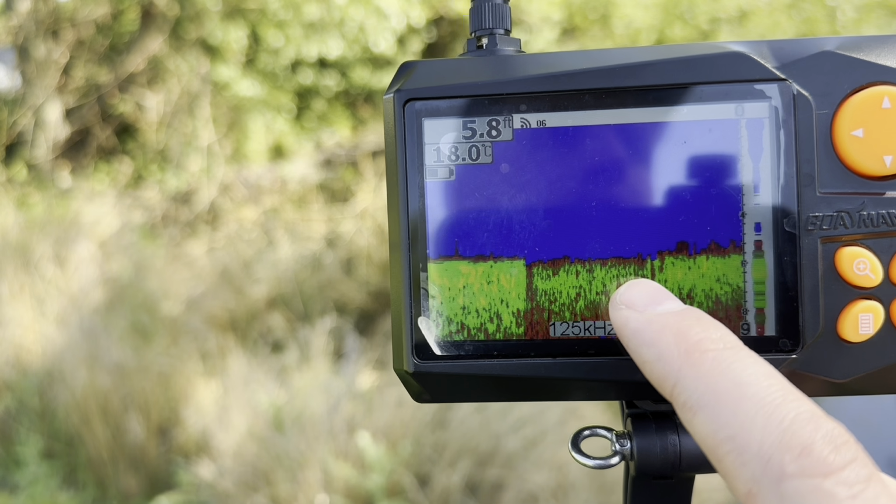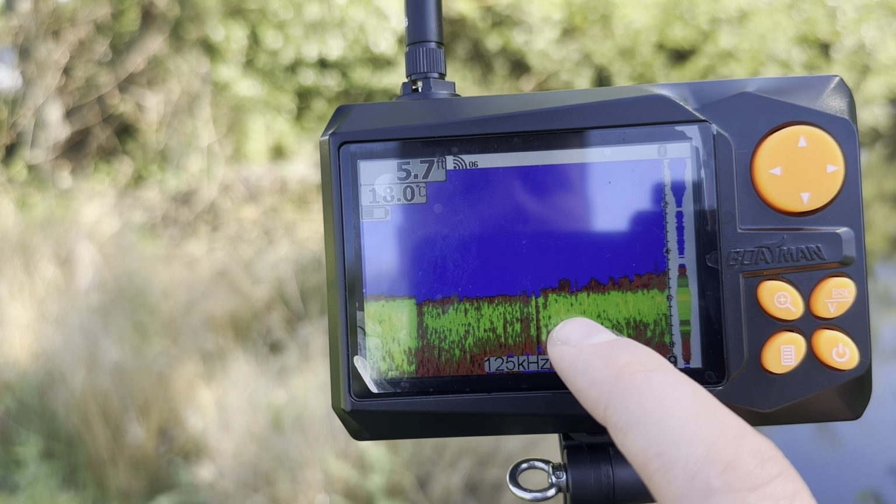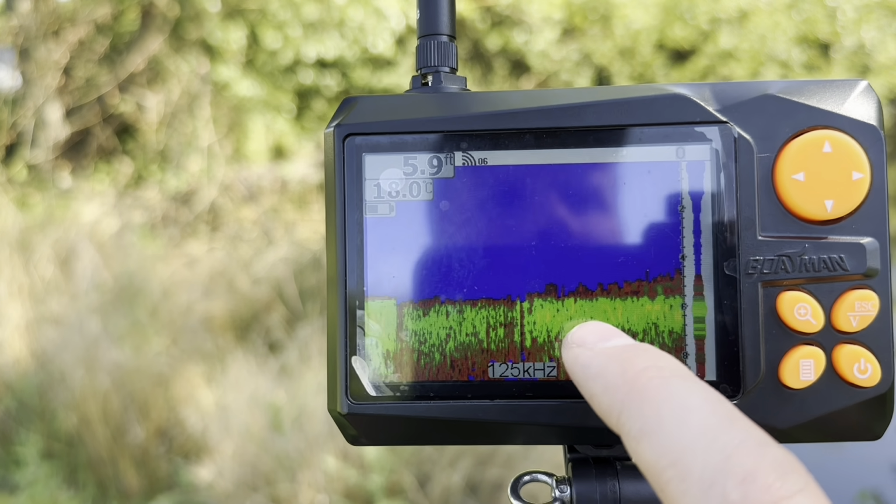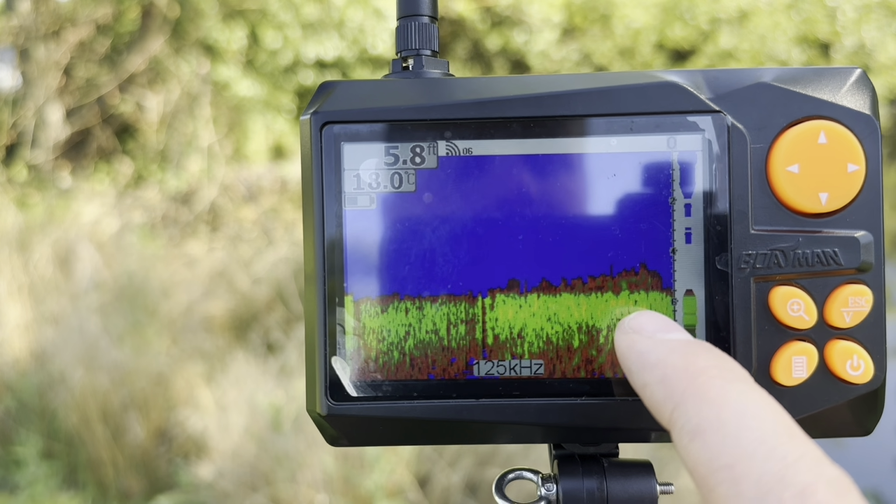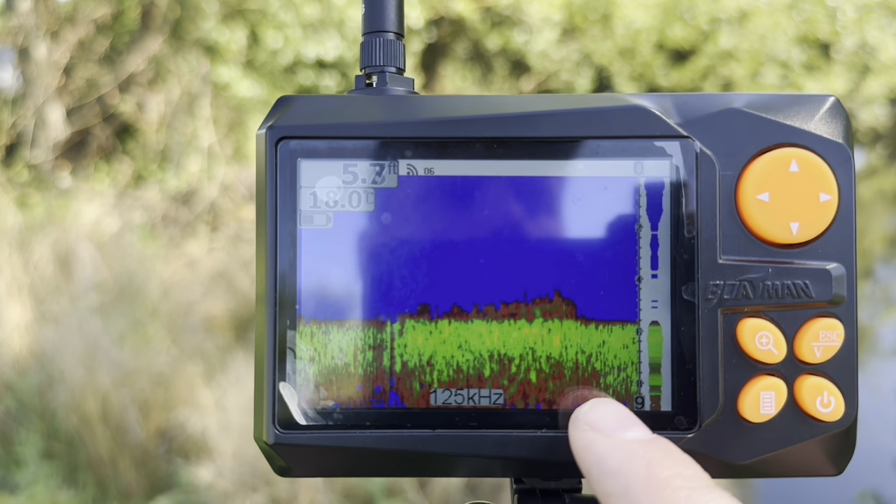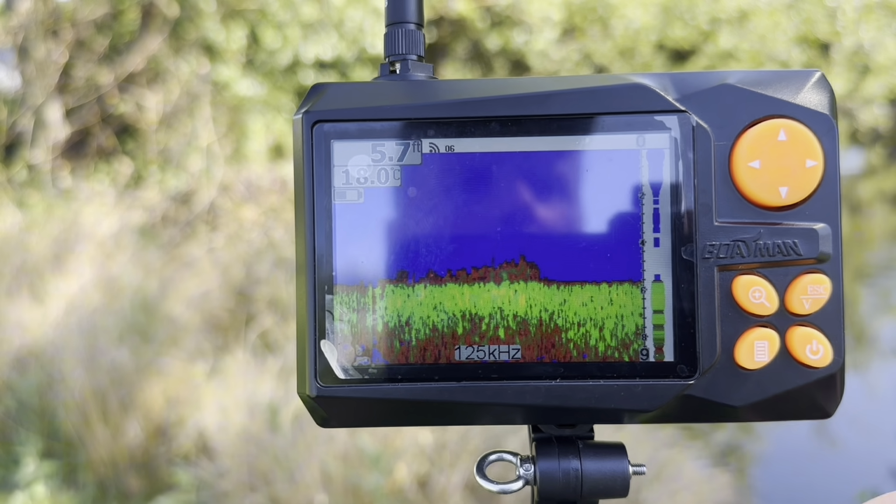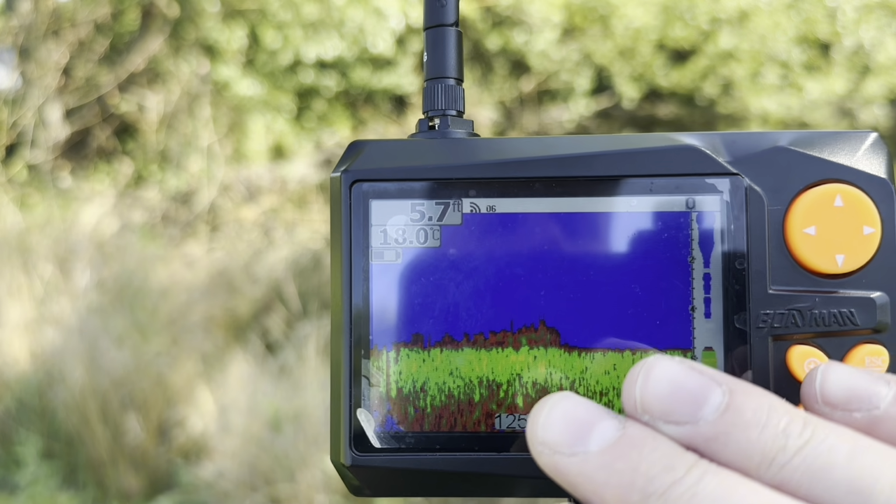and then you have a green, which is sort of like a medium. So that would be, a green would represent like a clay or a hard mud, and then there's not really much of it here. But normally, sometimes you see there's a little bit of yellow here and there. Sometimes you have a yellow bottom, which would be gravel, or anything like that, like stone, for example. So essentially, this is telling you what type of bottom that you have.